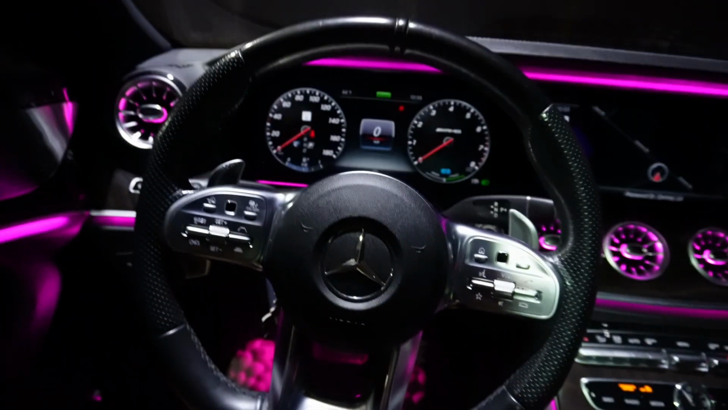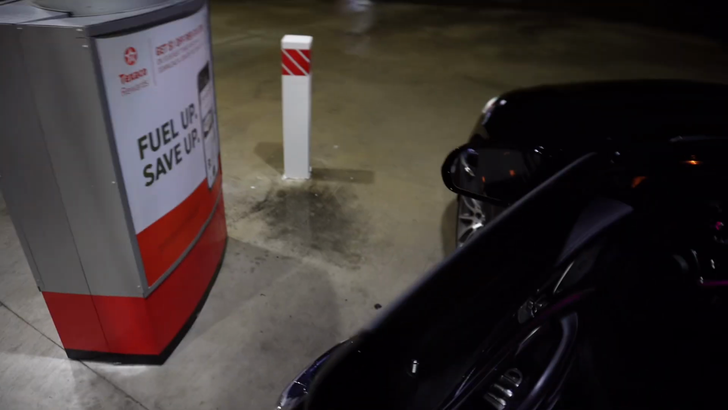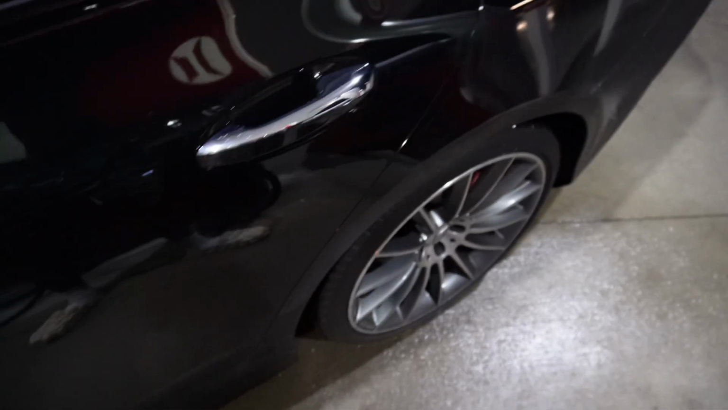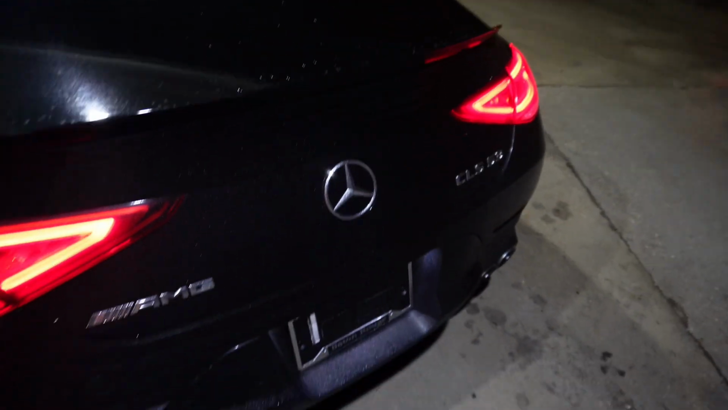Finna bring y'all boys a POV drive in the AMG. You know what I'm saying? Let me step out right quick. Y'all look around, and it's raining too. So y'all can see, man. Finna give y'all boys a POV drive at nighttime while it's raining.